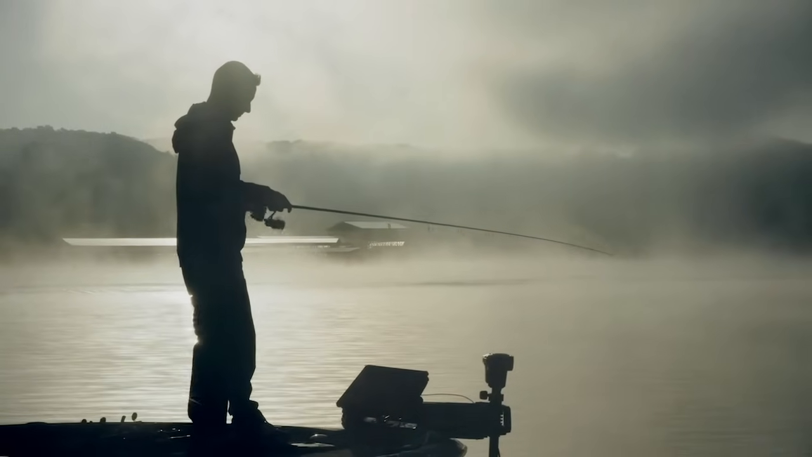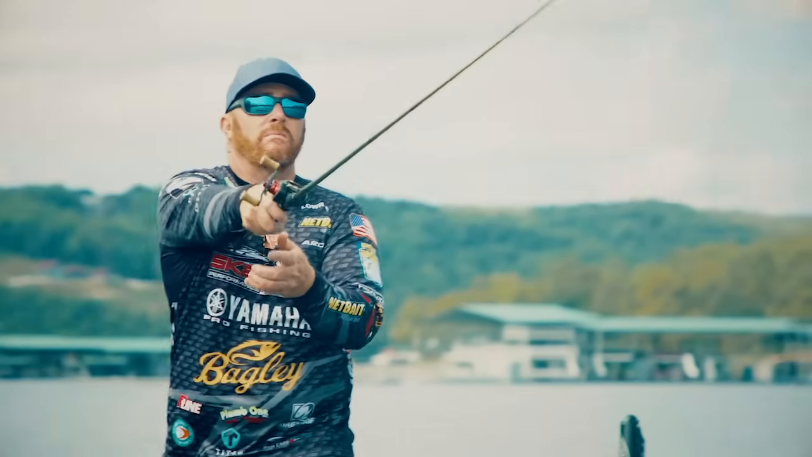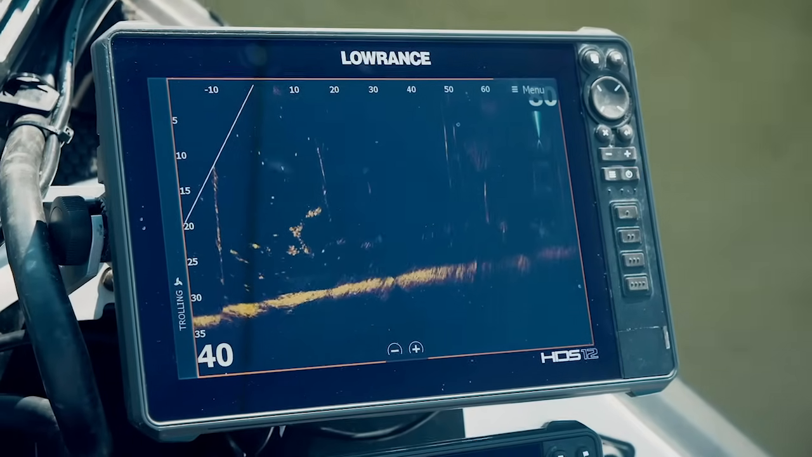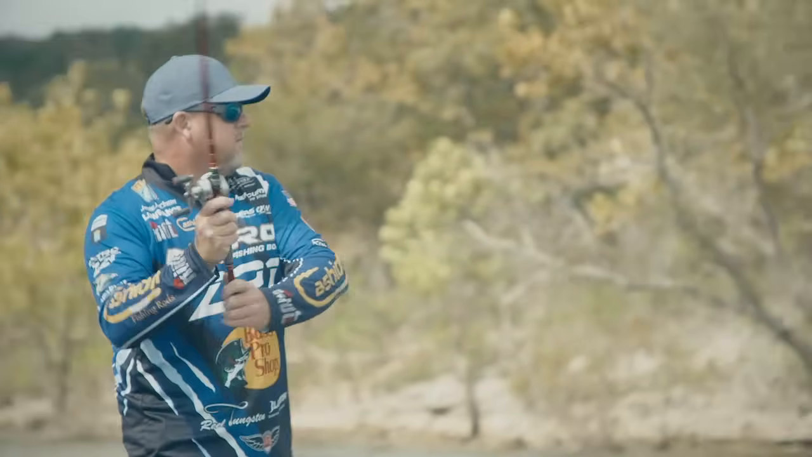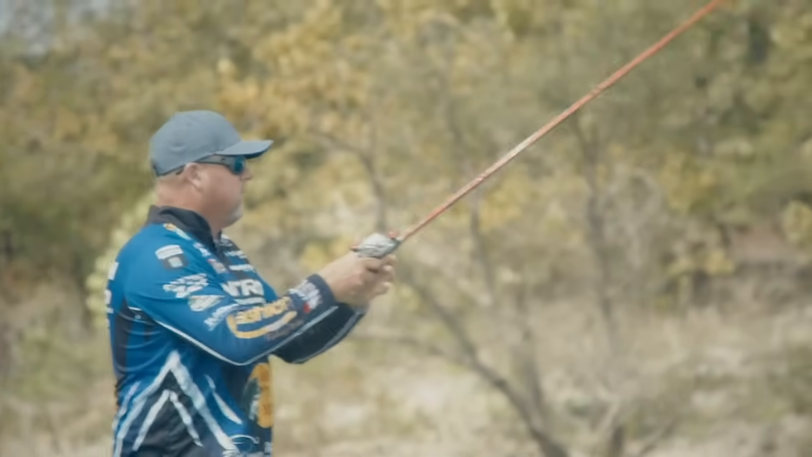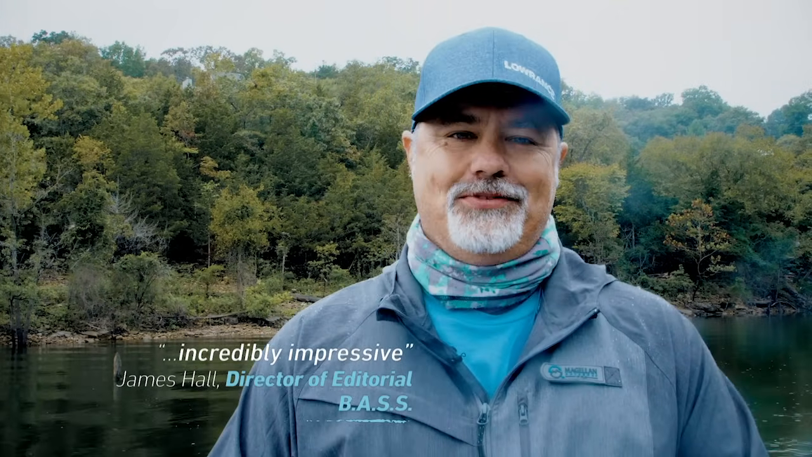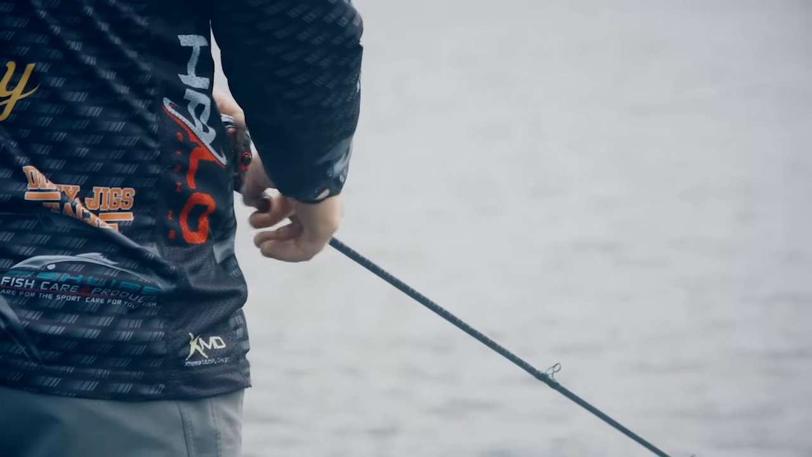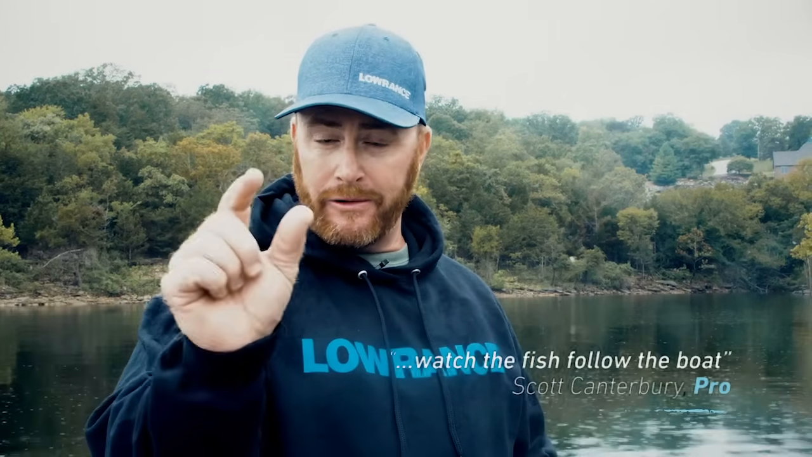It really opened up my eyes to things that I never knew happened. We was messing around, just pitch a little crappie jig in there, and all of a sudden you see the jig come right down in there and you see the fish come to it. It's not just gonna show you where the fish are, it's gonna make you learn a lot more, I think. I'm not sure what kind of voodoo they've included in the software, but it's incredibly impressive. You can watch a 1/16 ounce crappie jig fall through a treetop 30 foot in front of the boat and watch the fish follow the little crappie jig around.